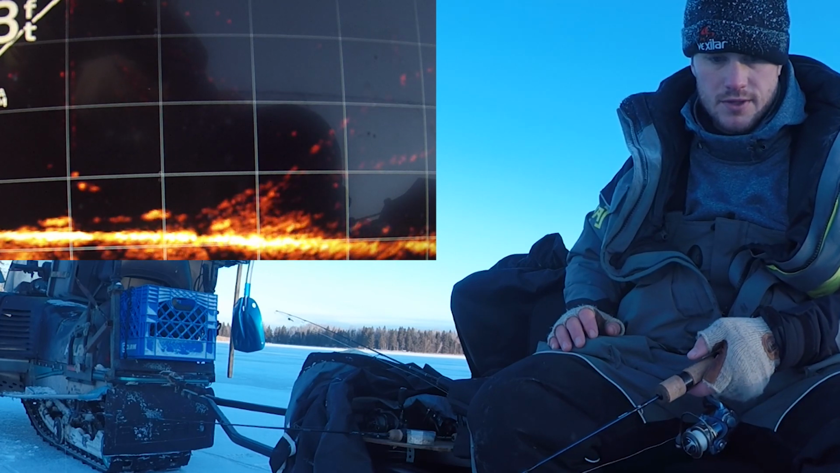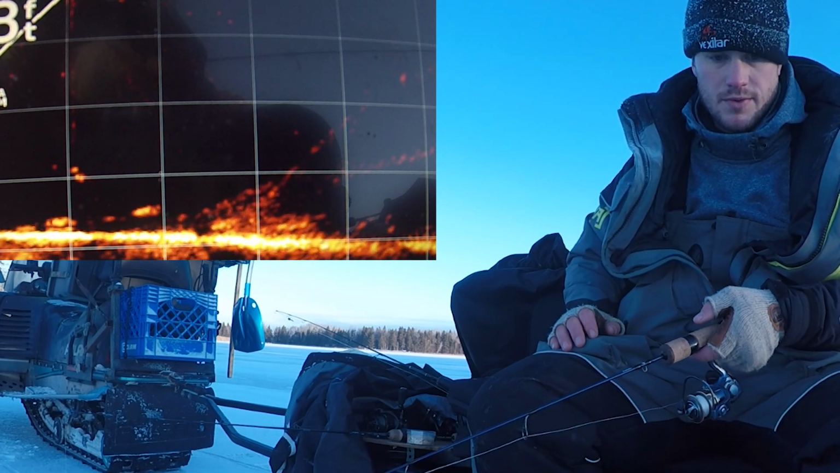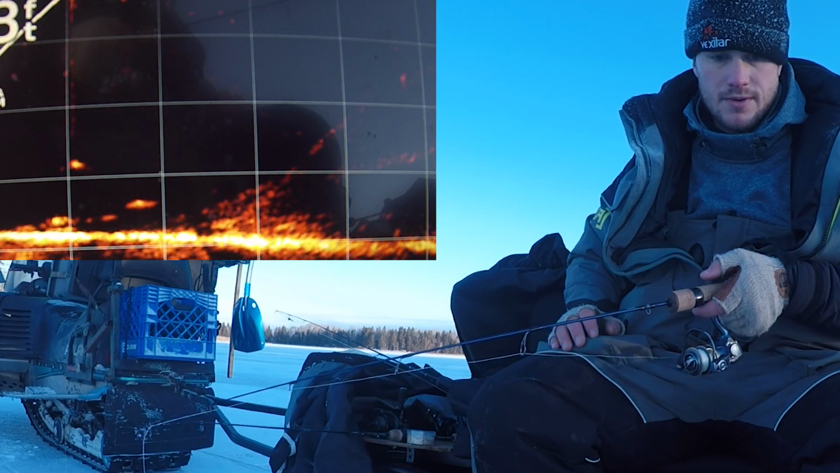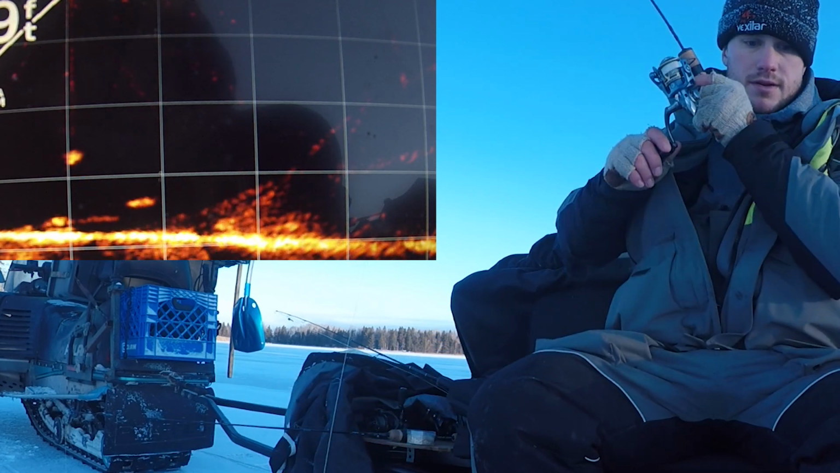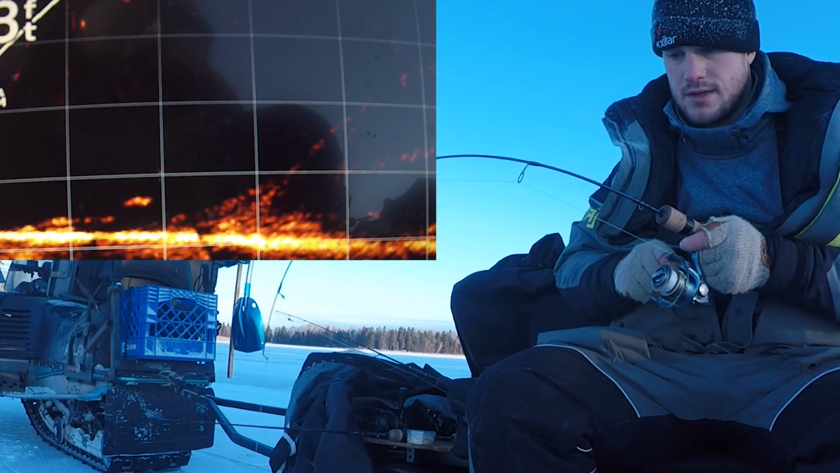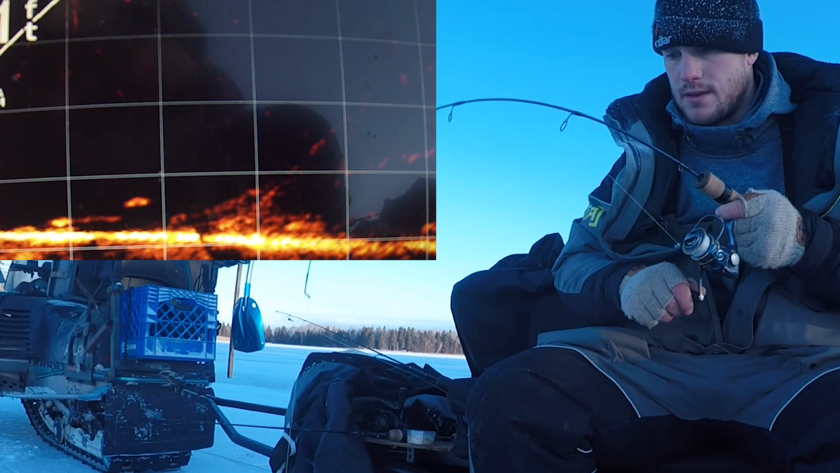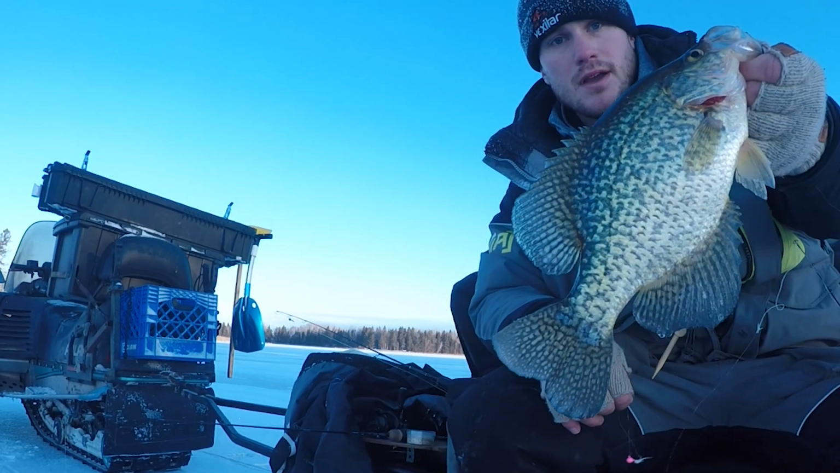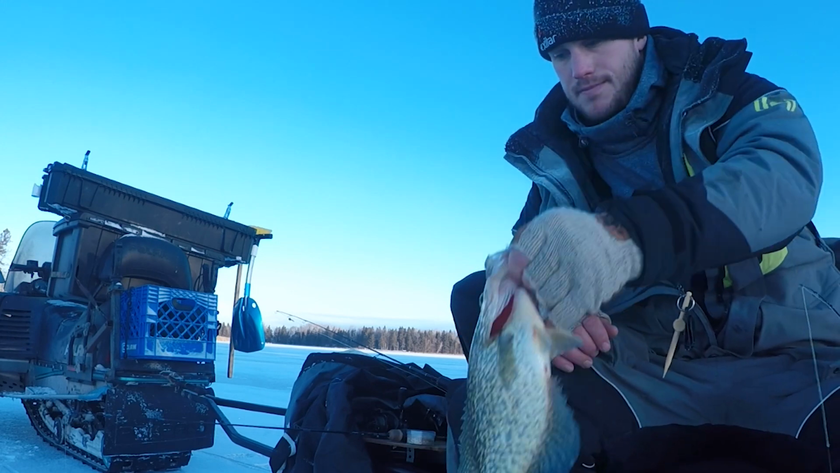One of the things I've noticed too, these crappies really like, one, when there's a new school, they first get interested, but also when you just first drop it down. There he is. Not a giant, but not bad. Sweet. Crappie number 3 for the day.